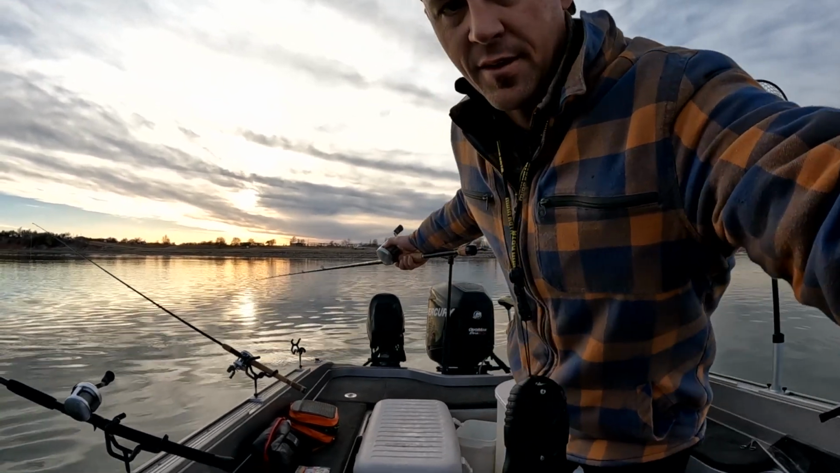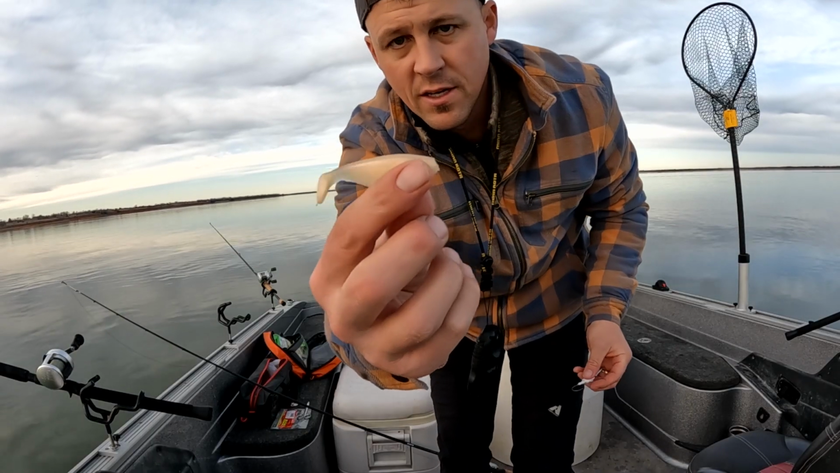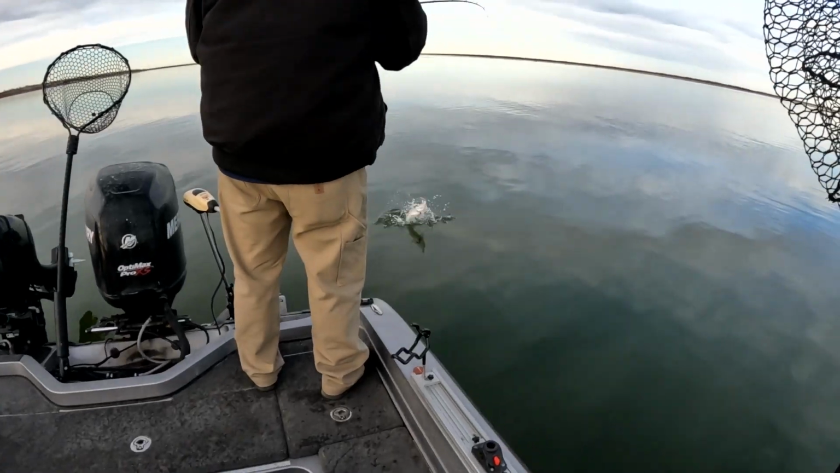Let me show you the side scan here. Let's look at those fish over there if you can see them. There's some good signs on bottom. I'll try a sassy shad now, see how that does. Getting some a little smaller. Oh boy.